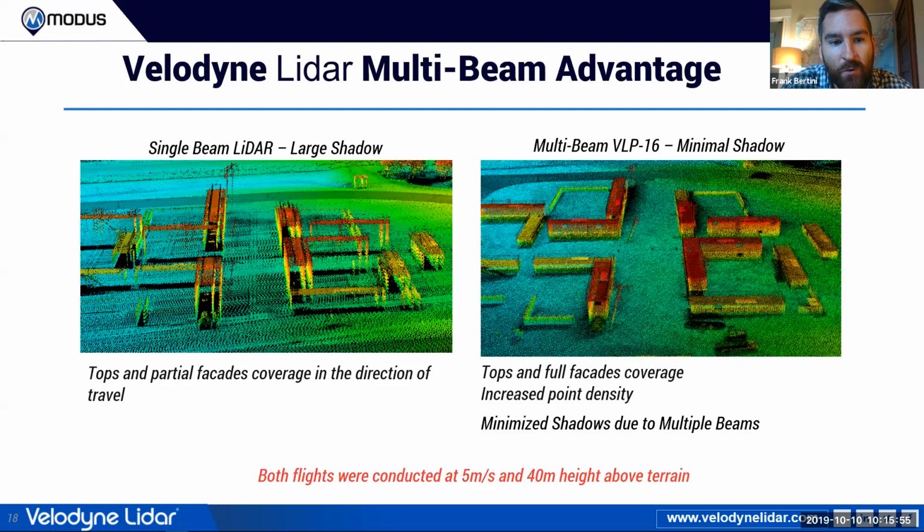So here we're flying over with the single beam scan, and you can see this very typical scan pattern start to arise, and that's based on the way the laser is scanning back and forth as you're flying over. So again, that's with the single beam competitor sensor.